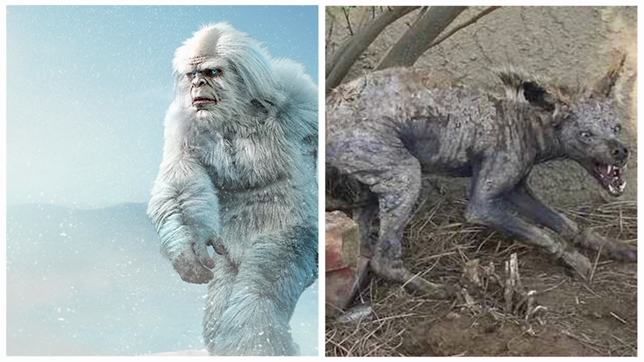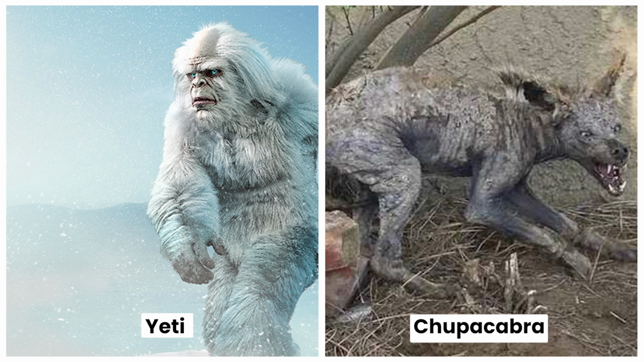Creepy creature attacked the cameraman. In 2021, a brave cameraman ventured into the depths of the forest, determined to uncover the truth behind a mysterious creature. The region, known for sightings of mythical beings like the Yeti and Chupacabra, has a reputation for eerie legends. As he crept closer to the creature, his camera capturing every moment, he was suddenly attacked.